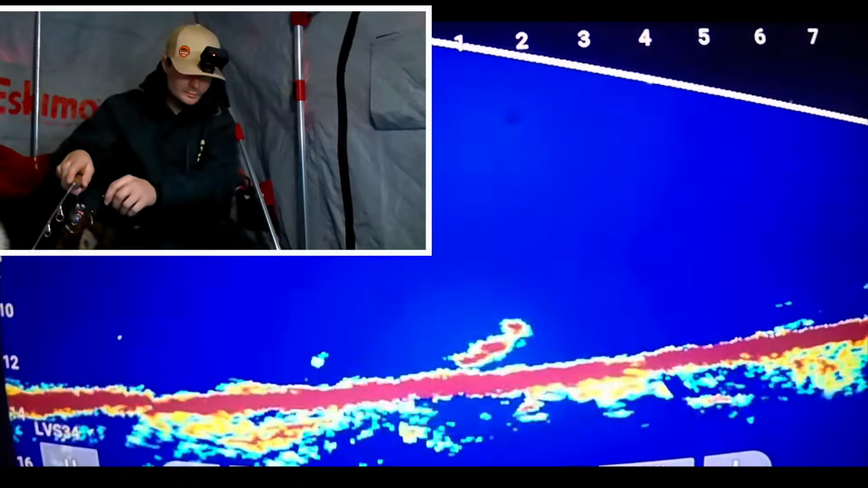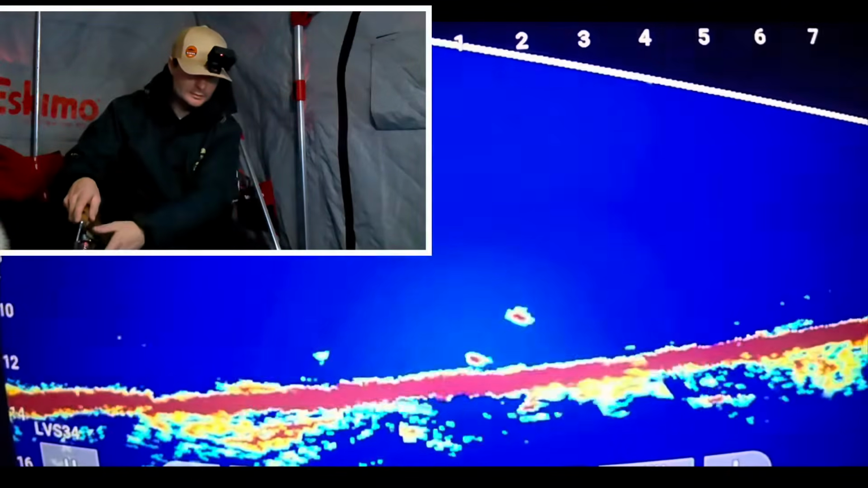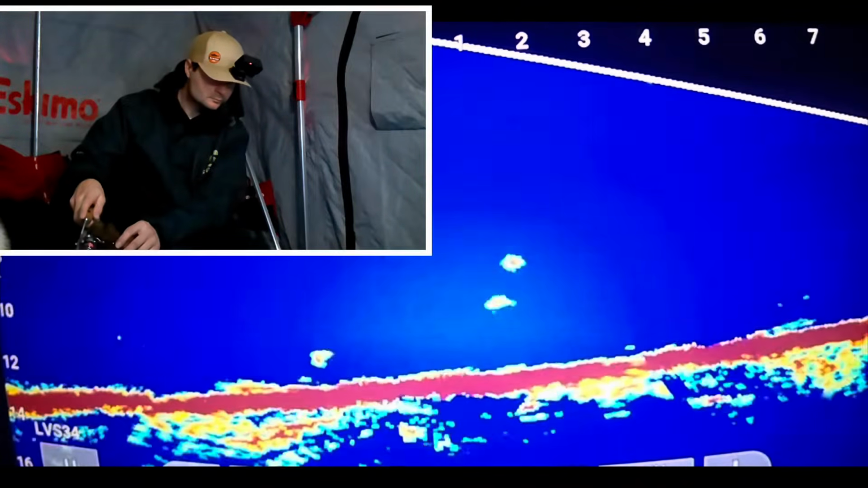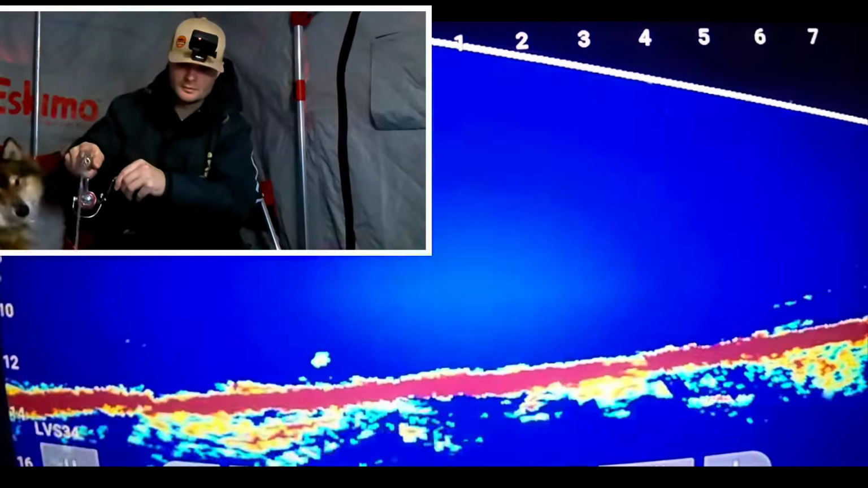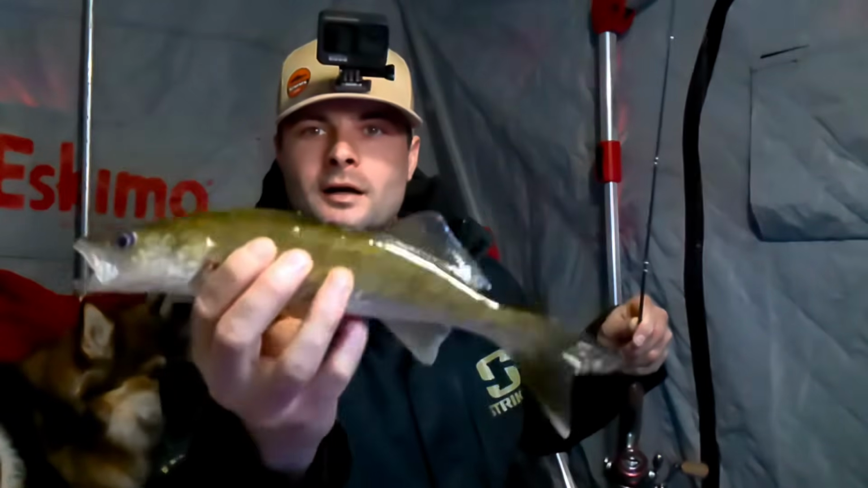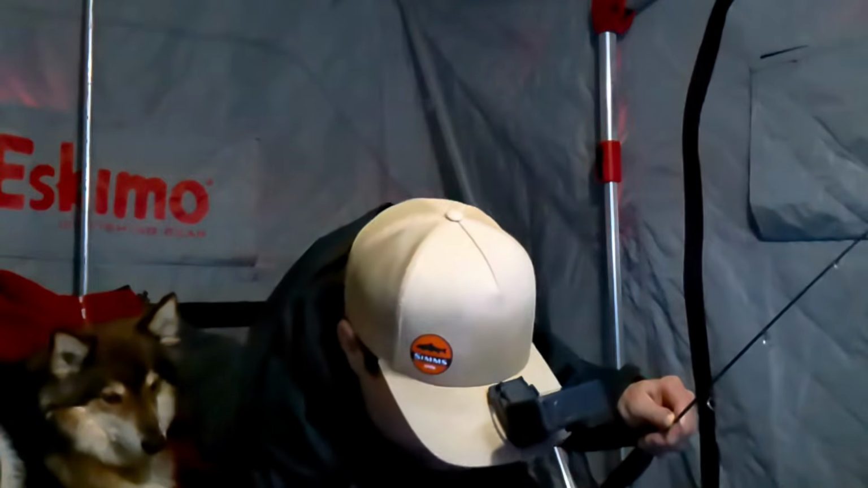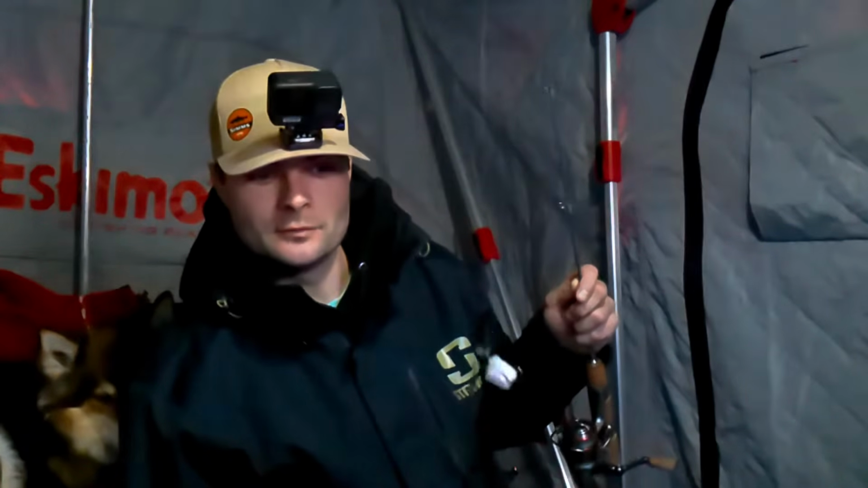Here it comes. Are you kidding? Chased up. That was cool. Oh, just a little guy, but he's gone. Oh, there he goes back down. Yeah, just a little guy, but that was pretty cool footage how he was tight to the bottom. I just went up with my hook and he chased up and hit it at about 8 feet.